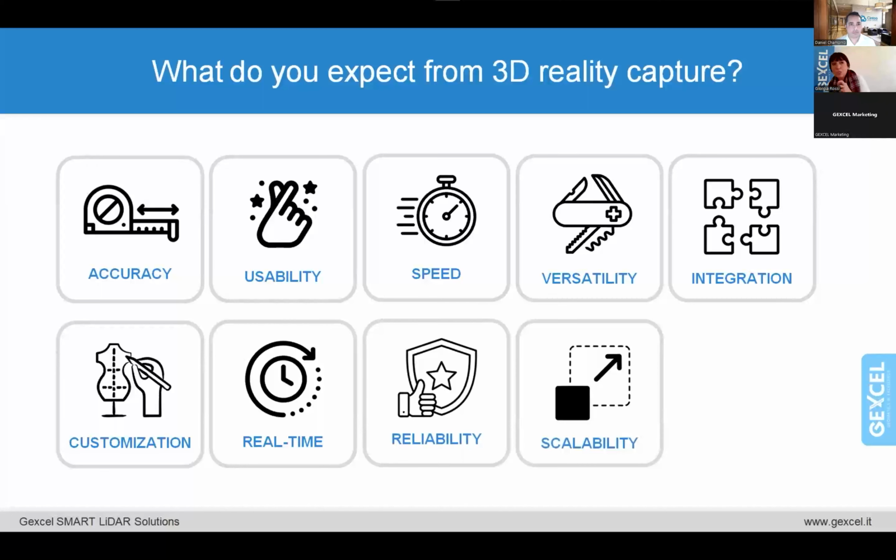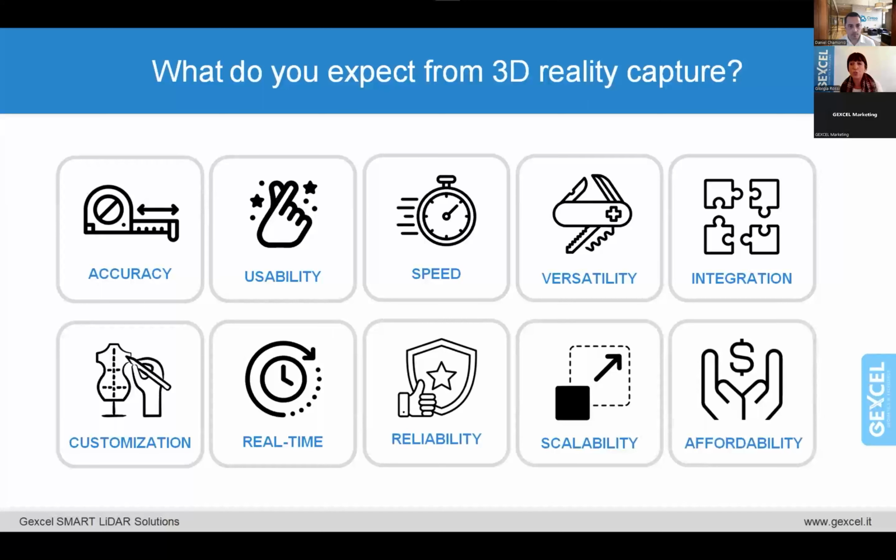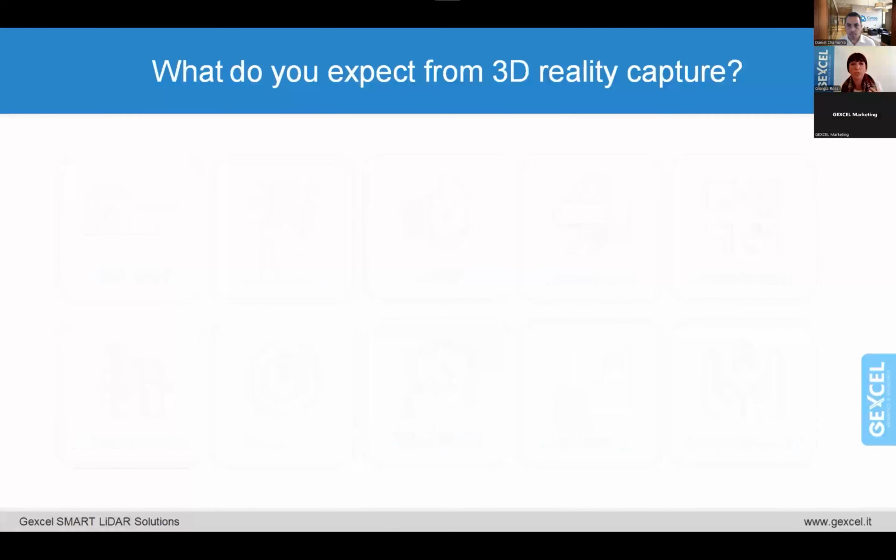Something that can also scale depending on the project and on the needs. And of course, something that is also affordable, so at a competitive price in terms of a solution. And when I talk about a solution, I talk about, of course, something which is made up of hardware and software.